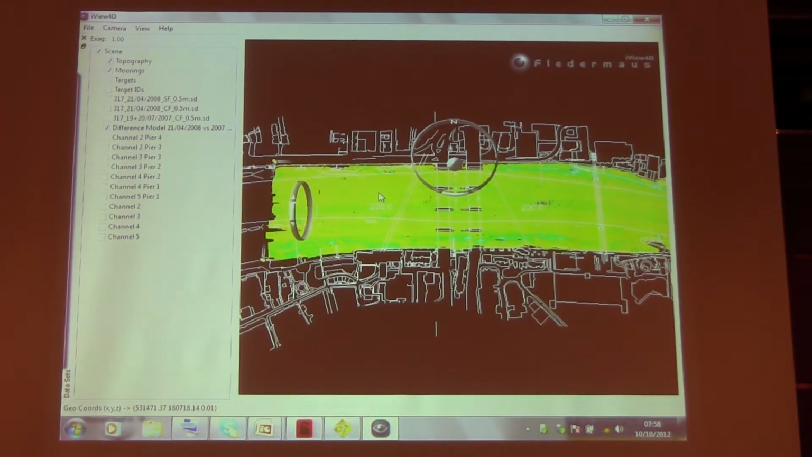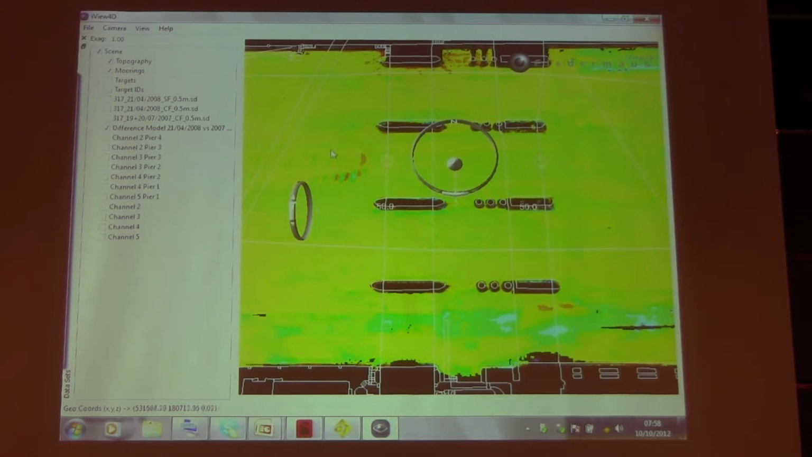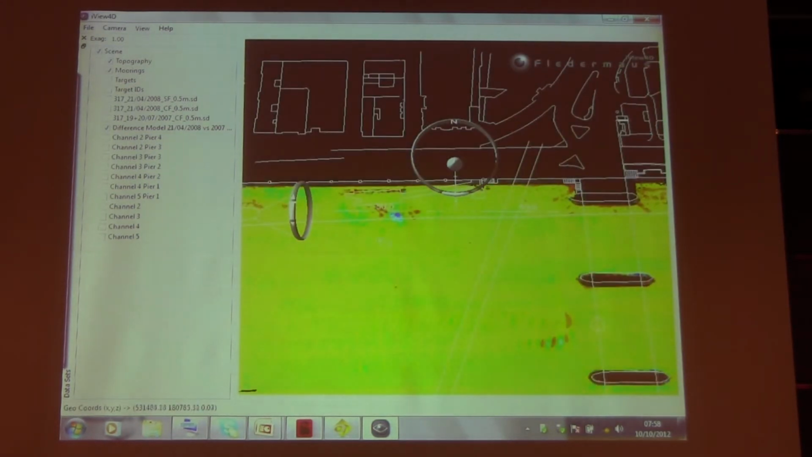So between an interface of 3 months, that particular spot has only changed by a centimetre. We've got sand wave fields developing here. We've got a berth where there's fast ferries coming in with water jets that are churning up and scouring out the bed. So we've got an erosion in there of something in the region of half a metre of material, which might be significant.